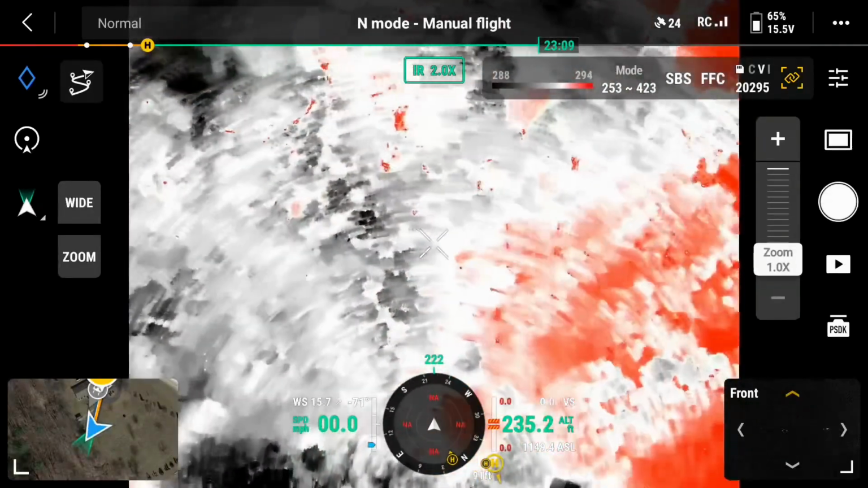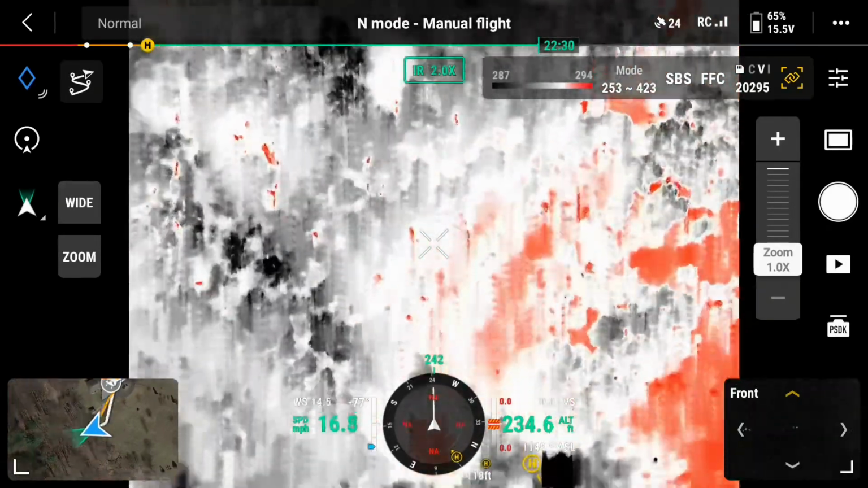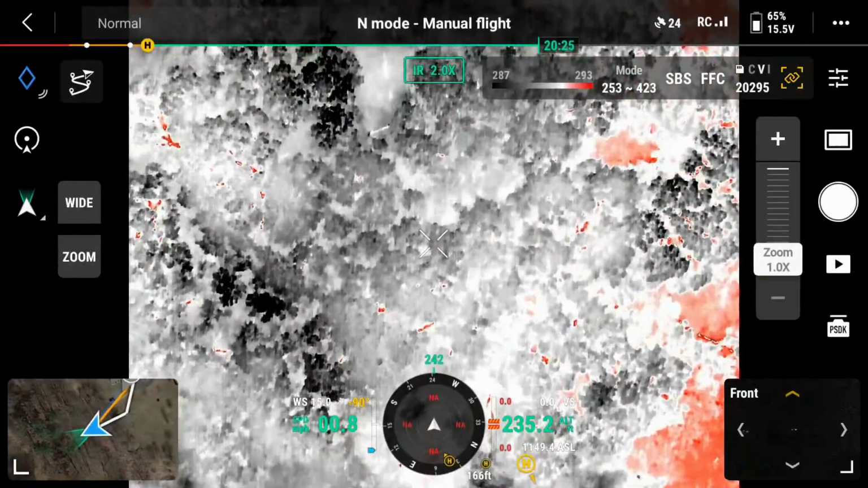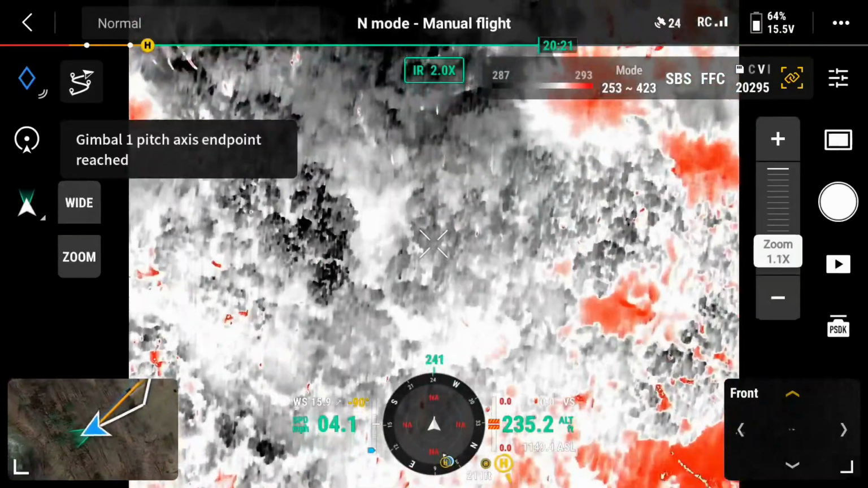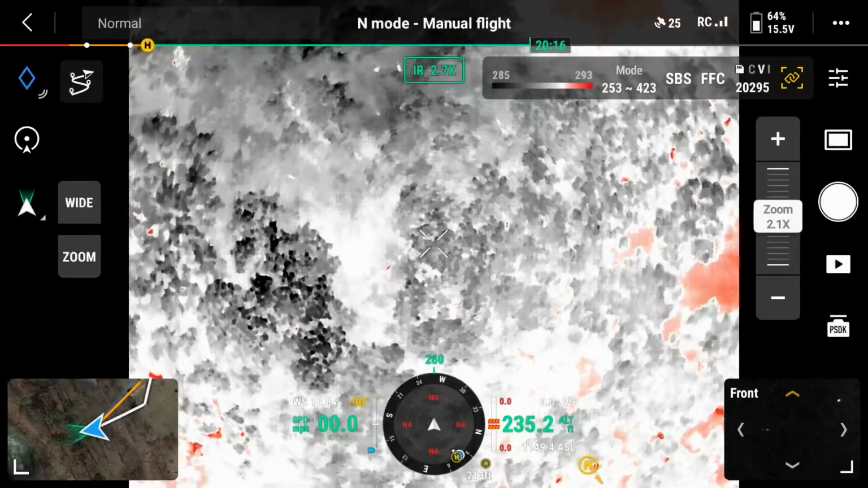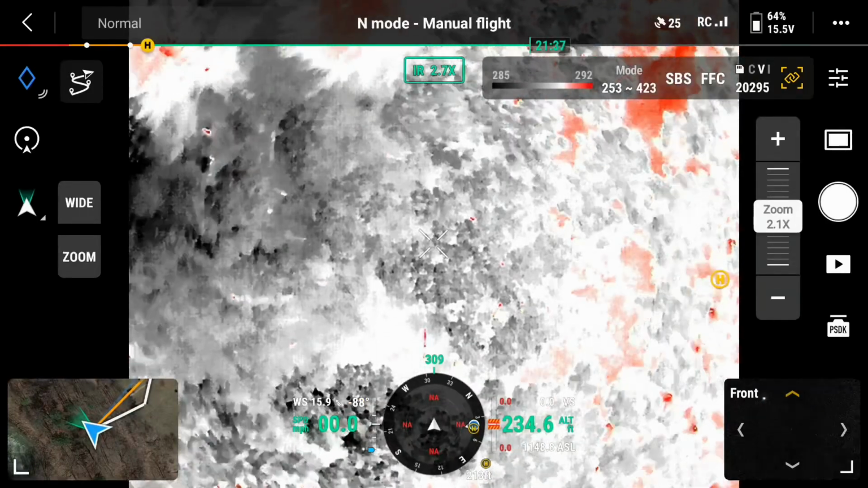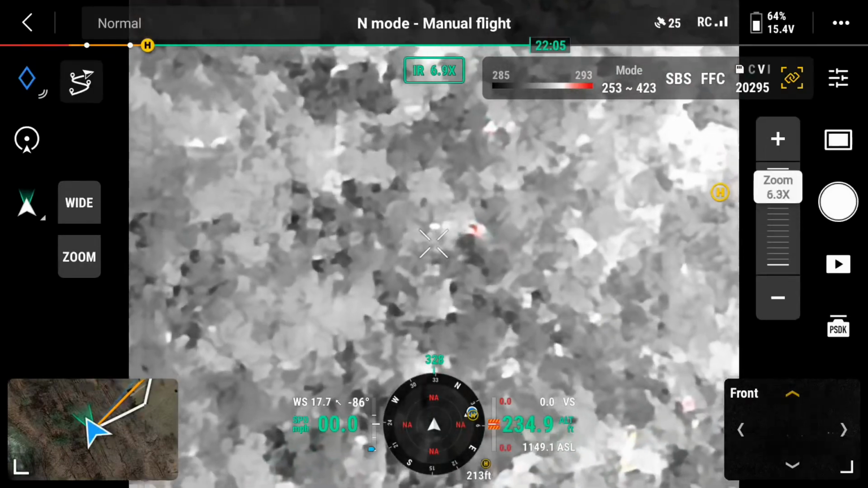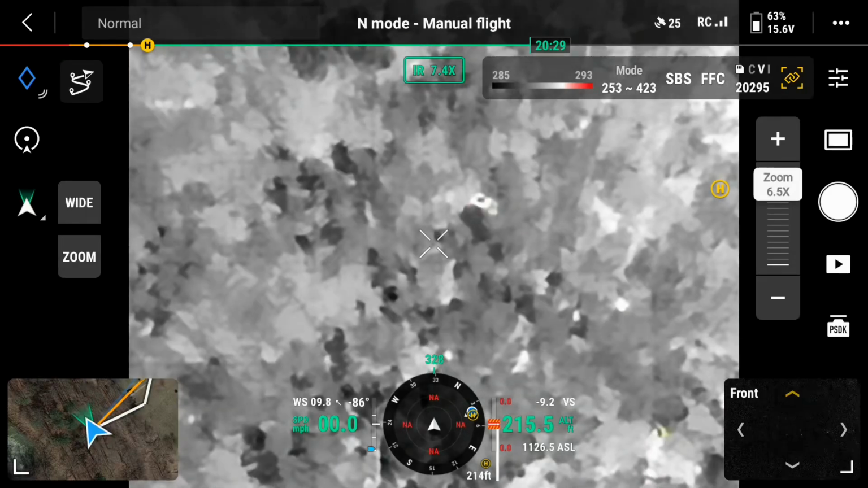This is a video I recorded with my thermal drone, just flying around the property by my house here, just looking for deer. And I thought I would just talk over the video while I'm flying the drone here. The reason why I think that the use of thermal drones for hunting is not going to be as big of a problem as people think it is.